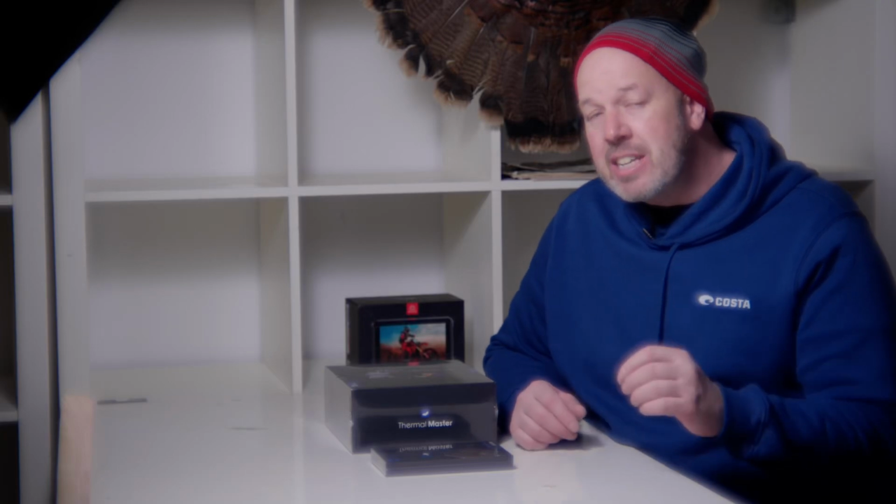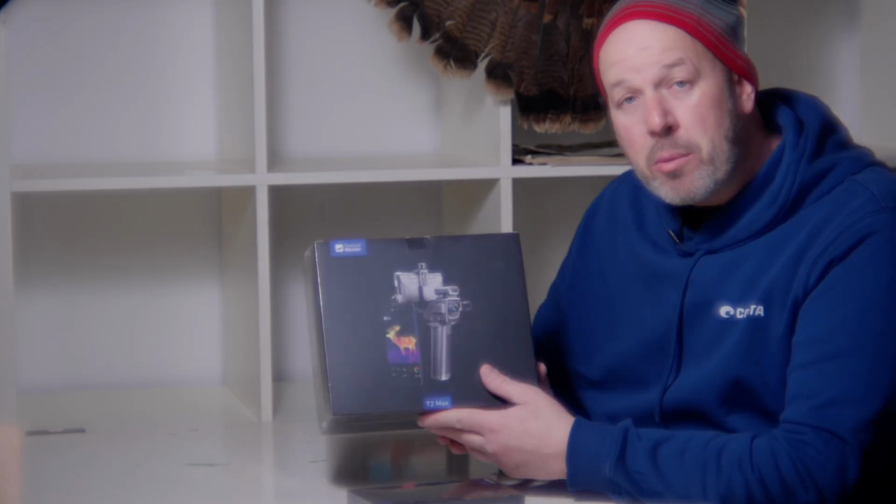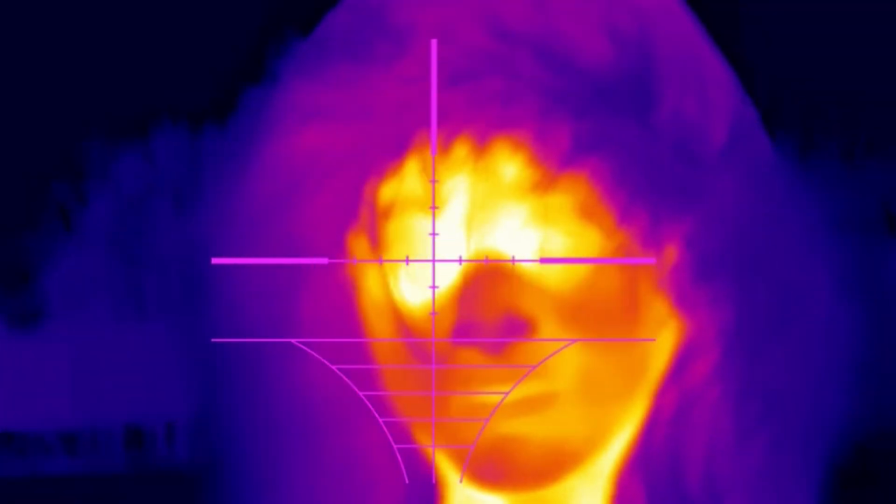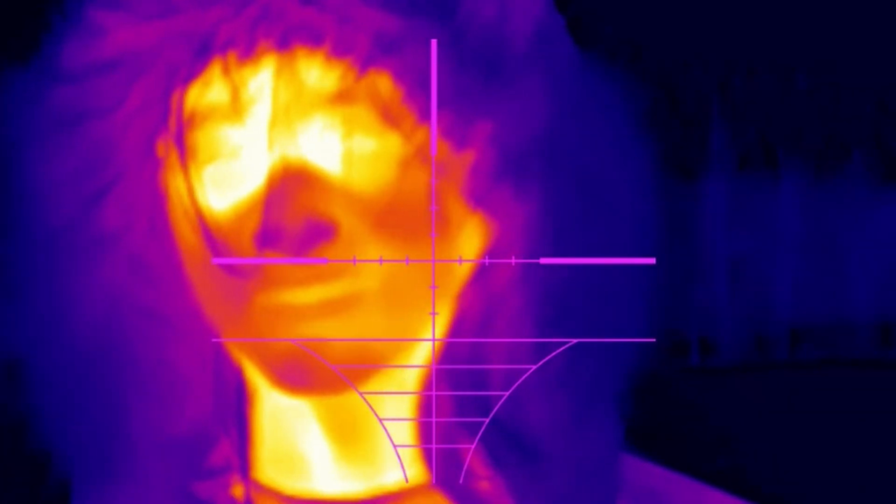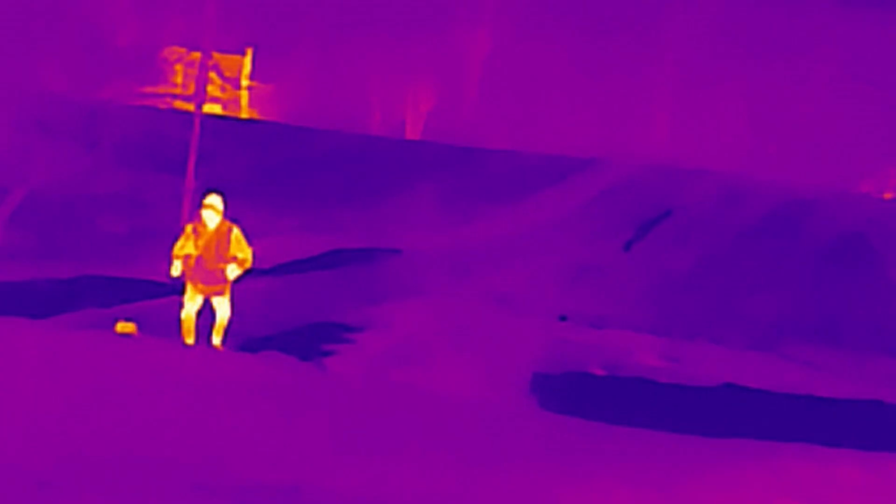I'm really excited because in this video I'm going to be reviewing the T2 Max from Thermal Master. This is a thermal imaging camera that can view up to 1,600 yards away. It has a 256 by 512 resolution, which is pretty good for a thermal imaging unit. As well, it has a 15mm lens. Now this one came with a Titan Pad Plus, which I believe is a control pad for this unit.